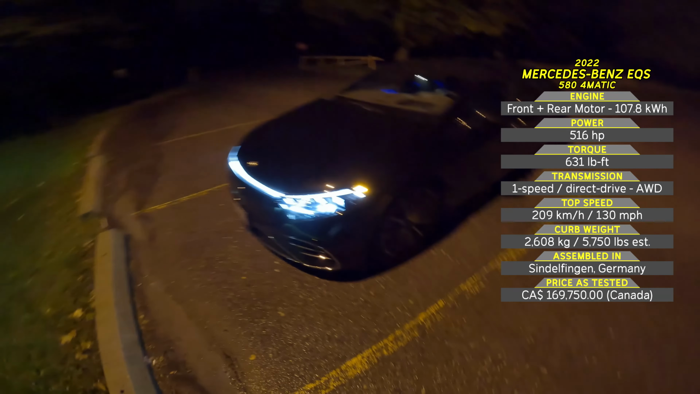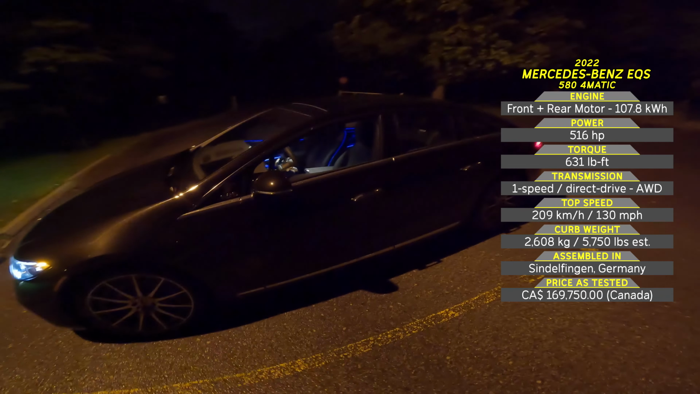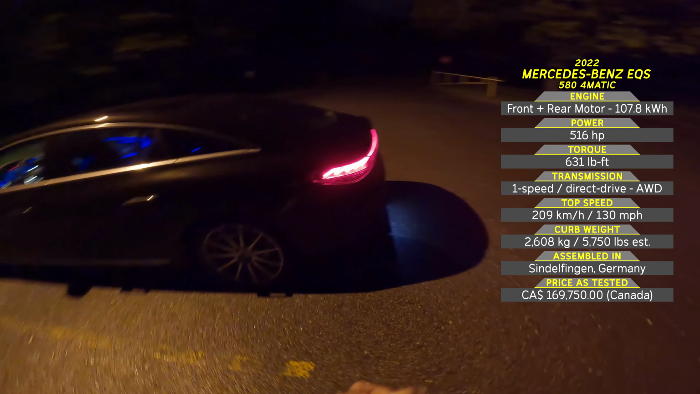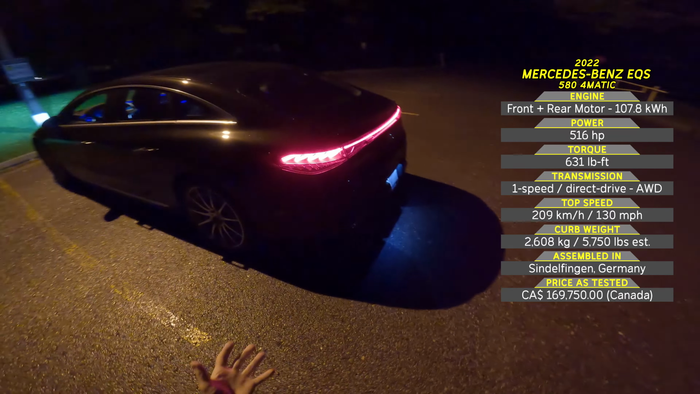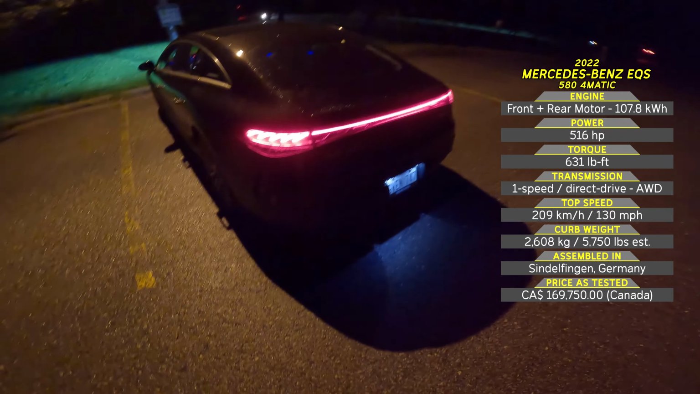What we're going to do in this night POV test drive? Well, we are going to test those headlights and the high beams and the automatic high beams today, see how well they work and how well they illuminate the road. And of course, it's just going to be a very relaxed drive overall. We're going to take a look at the ambient lighting and enjoy the plethora of lights Mercedes put in here.